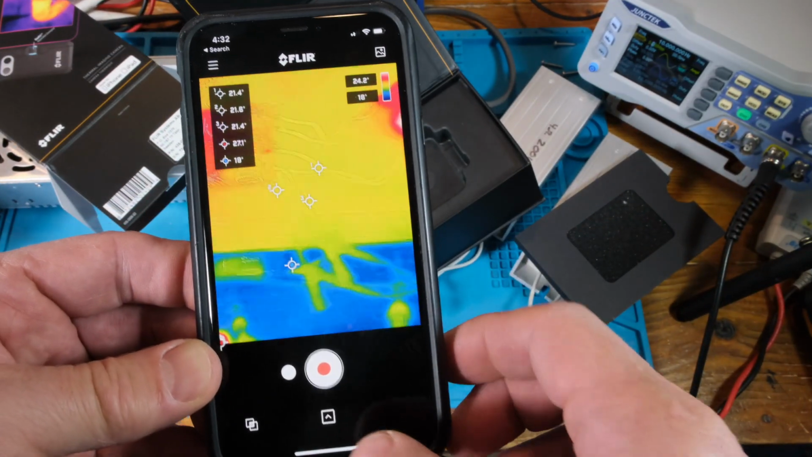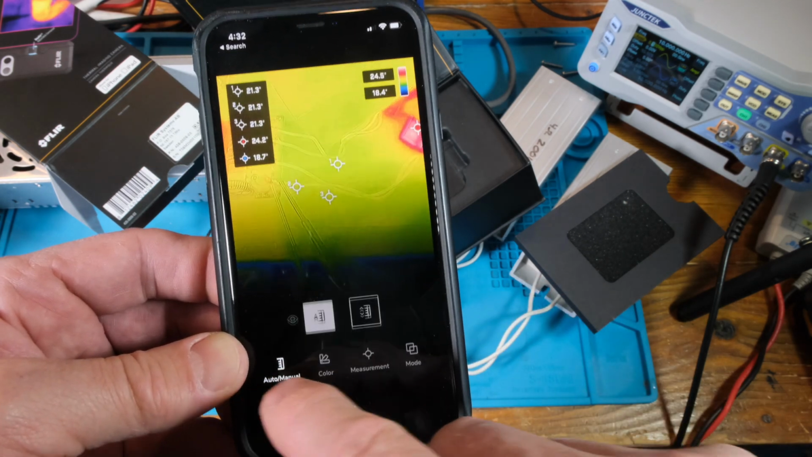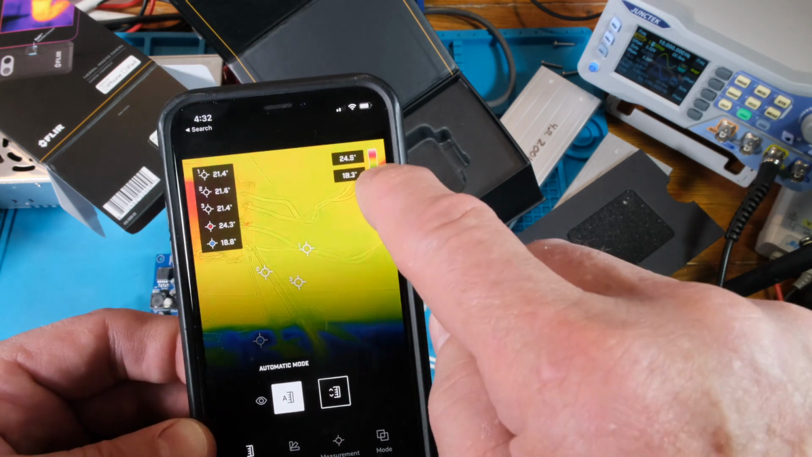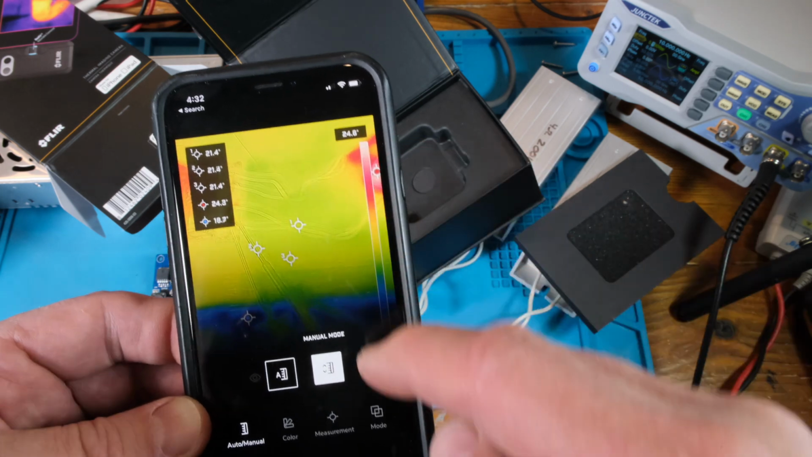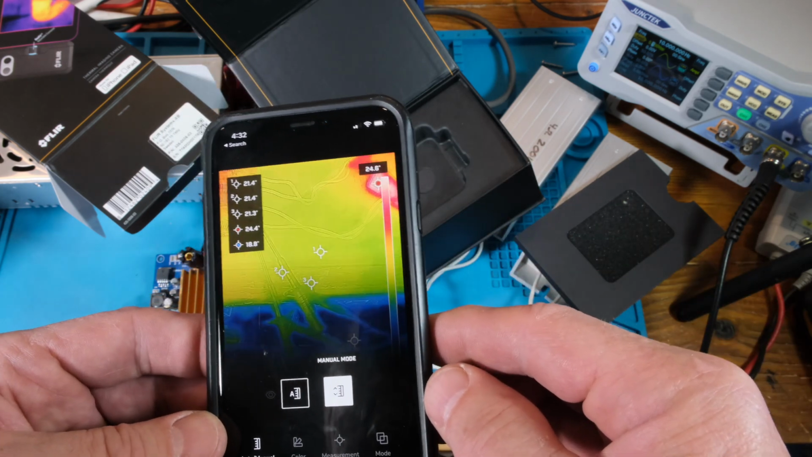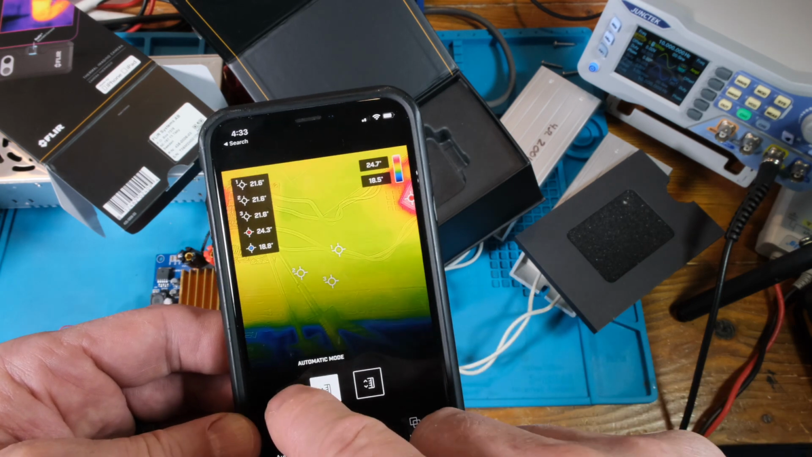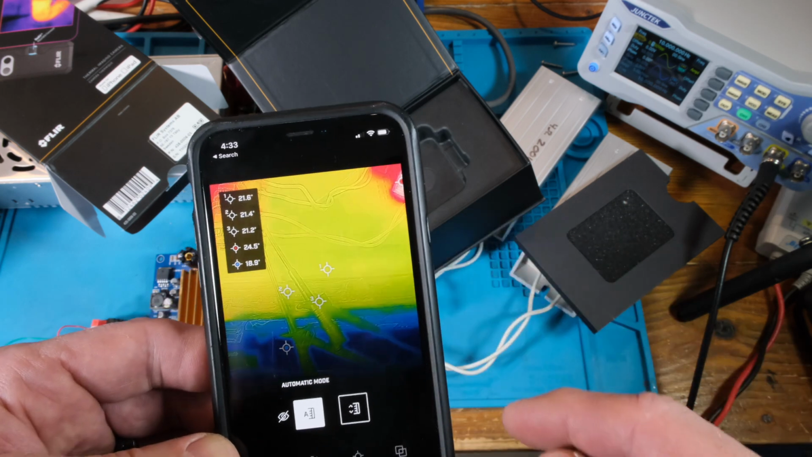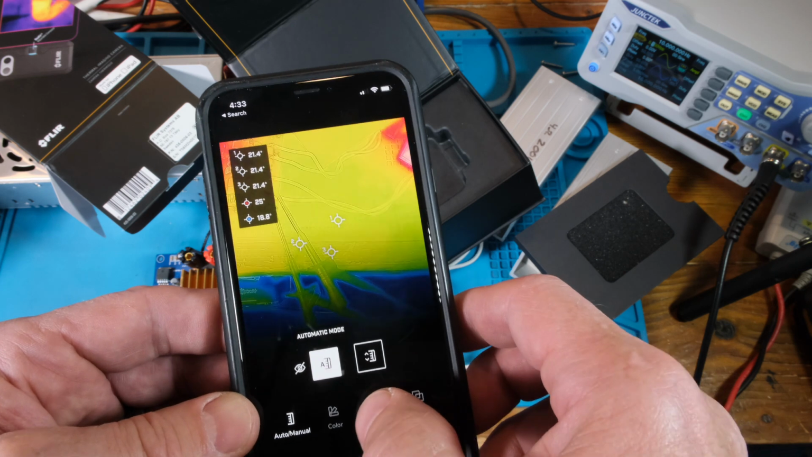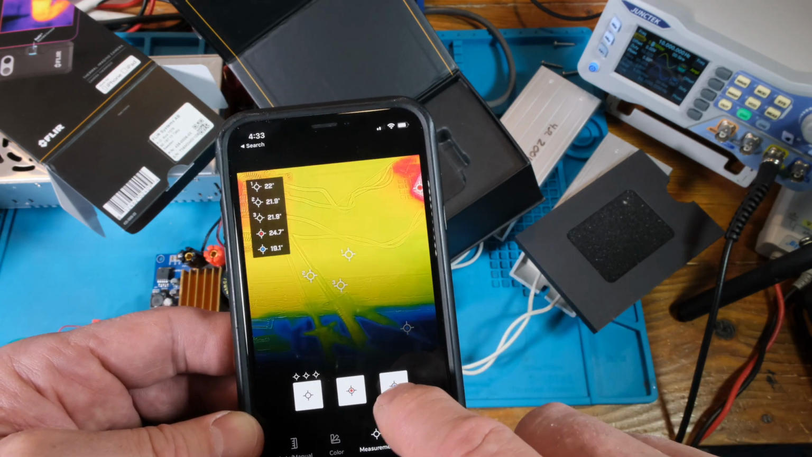Alright, so let's check out some of these other features. We got the color one down. This is auto mode, manual mode. See the bar graph up here? It stretches all the way down the screen. I kind of like that. Wonder why that's called manual mode. But then you can go to the eyeball one, and it turns it off. Okay, so we'll leave it in automatic. And measurements, you got the cold, so that'll go find the coldest spot.